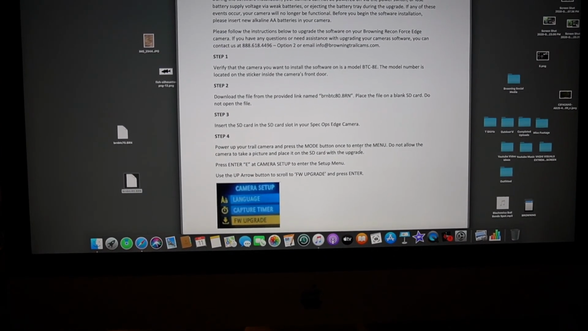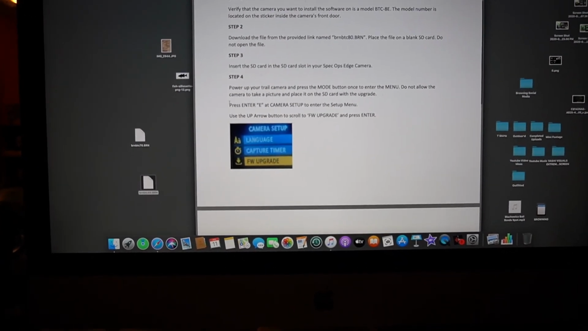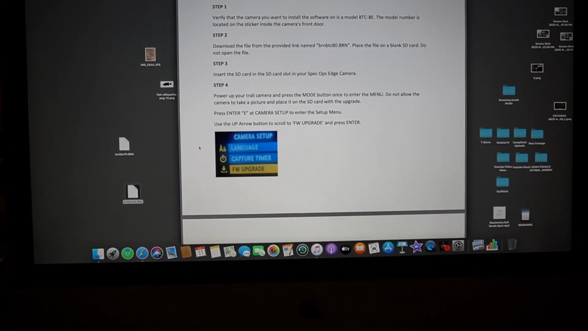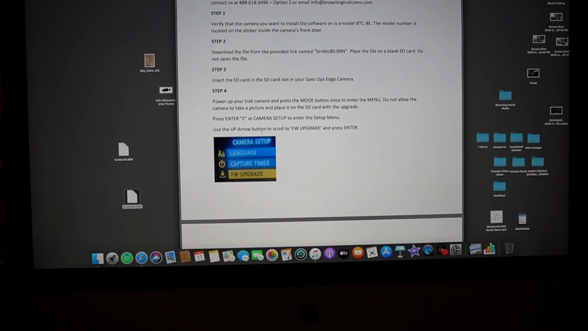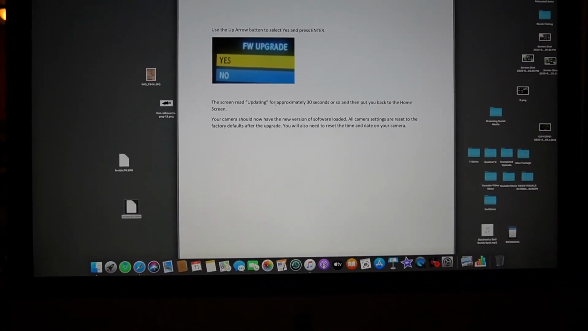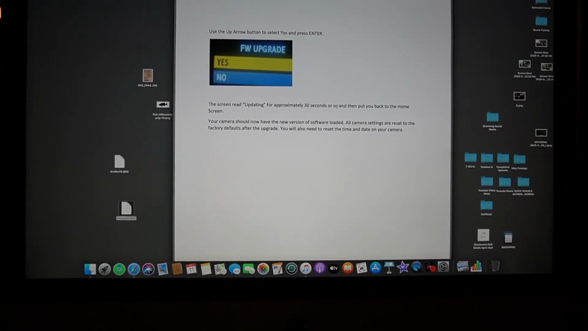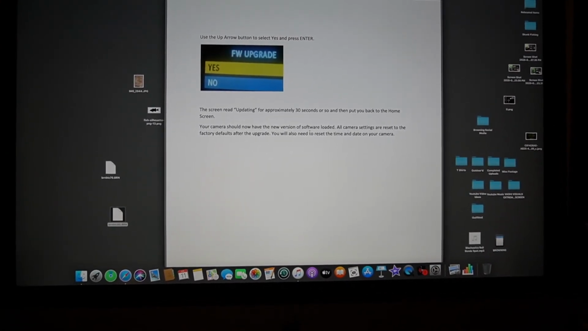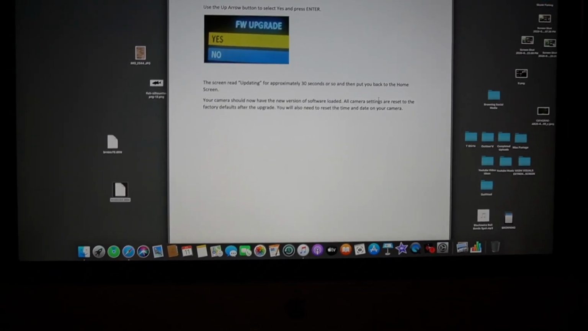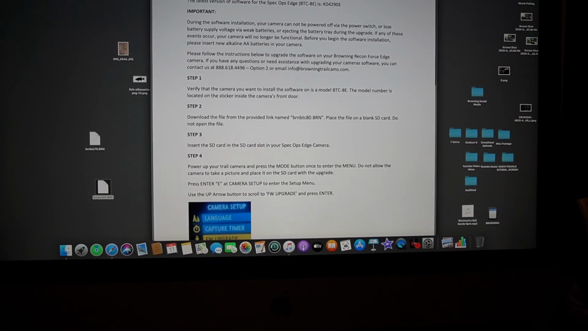and then power your trail cam on. Press the mode button to enter the menu. Don't let the camera take a picture, and to upgrade. Okay, and then it shows you press the enter button, that camera setup, to enter the setup menu, then use the up arrow, which I'm going to show you how to do, button to scroll to firmware upgrade and press enter. The screen reads updating for approximately 30 seconds, then puts you back to the home screen. Your camera should now have the new version of the software loaded. Everything's reset to factory, so you're going to have to change the time and the date and everything on there. But I'm going to show you how to download this real quick.